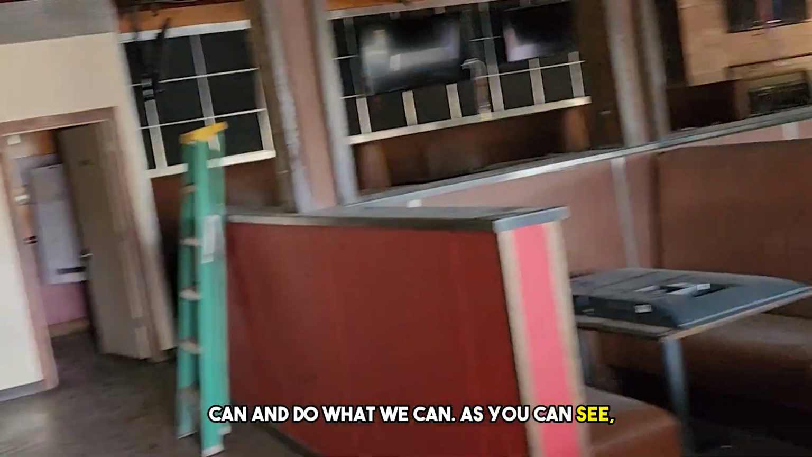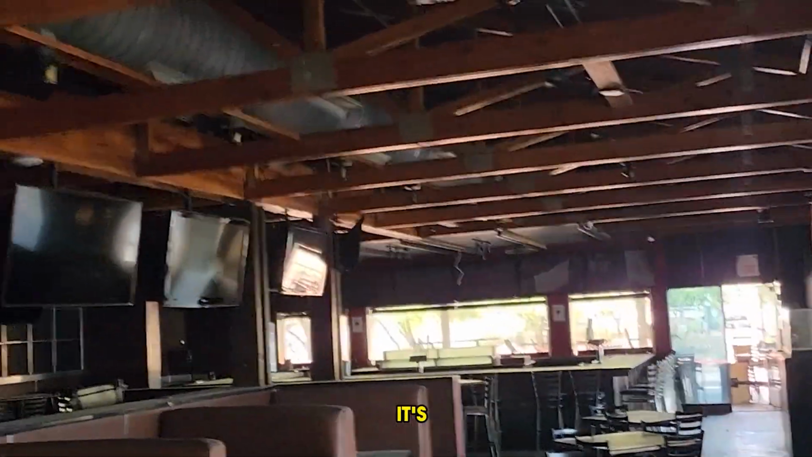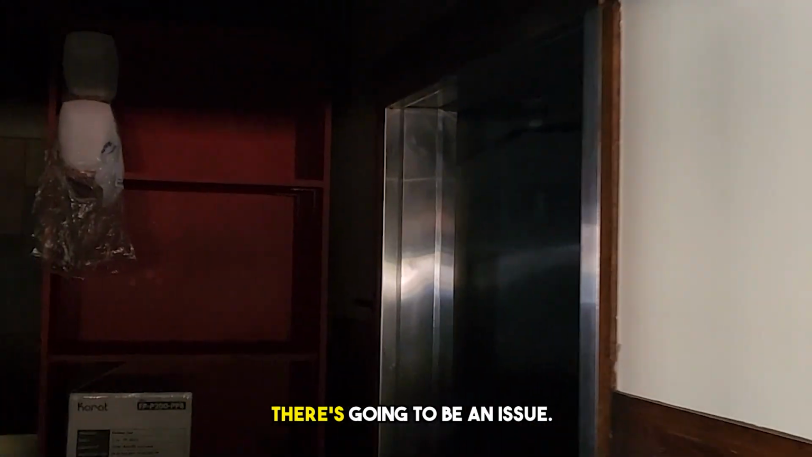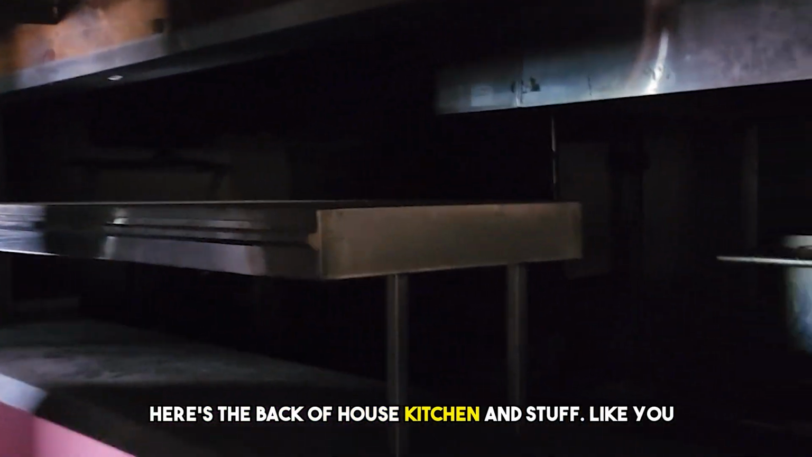As you can see, it's light enough in here for sure, but when we get back into weird little rooms, that's when there's going to be an issue. Here's the back of house, kitchen and stuff. You can't see anything. Your photos are not going to come up nicely back here at all.